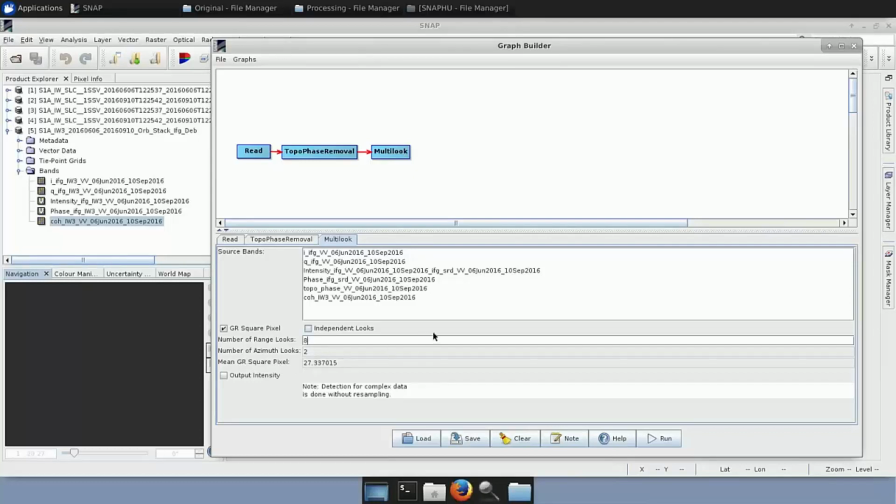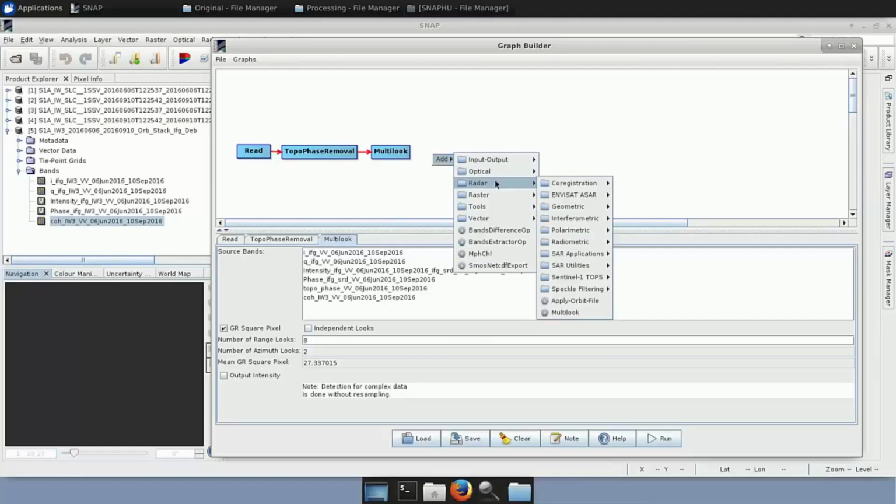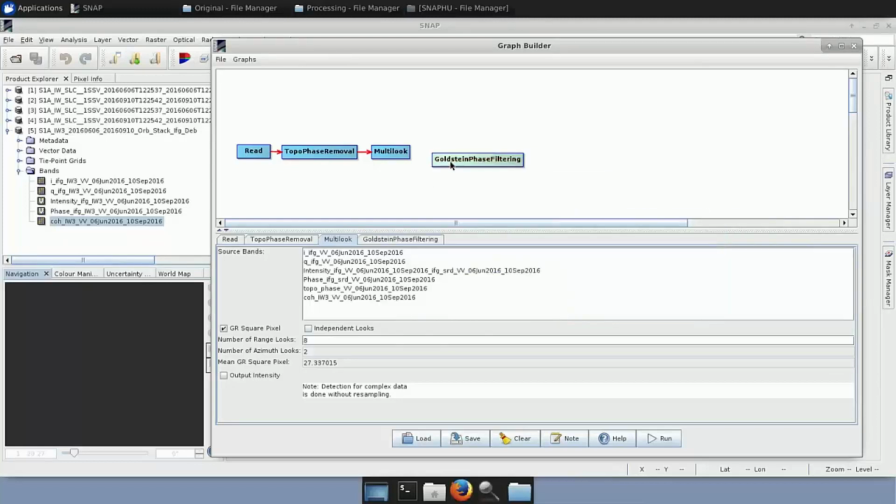For this one, we will give you some extra information of what this means and why we would like our square pixels to be around this number. Okay, once we've set this one, we continue to the next one because we want to filter the phase. So we go to Add, Radar, Interferometric, Filtering, Goldstein Phase Filtering. This is the filter we will use for the phase.